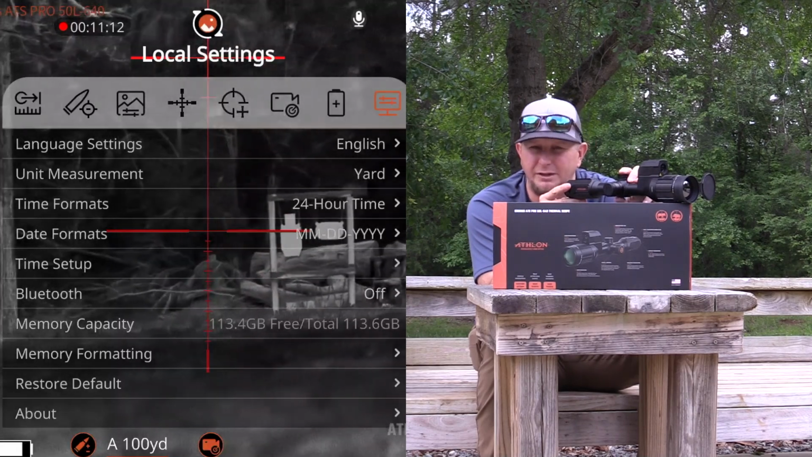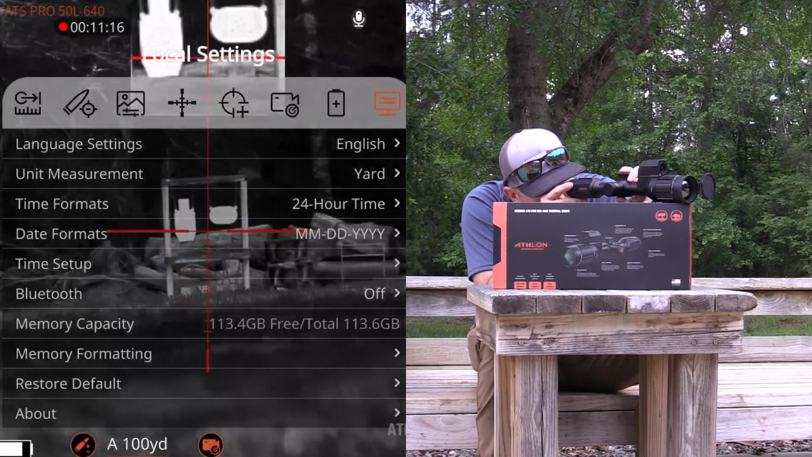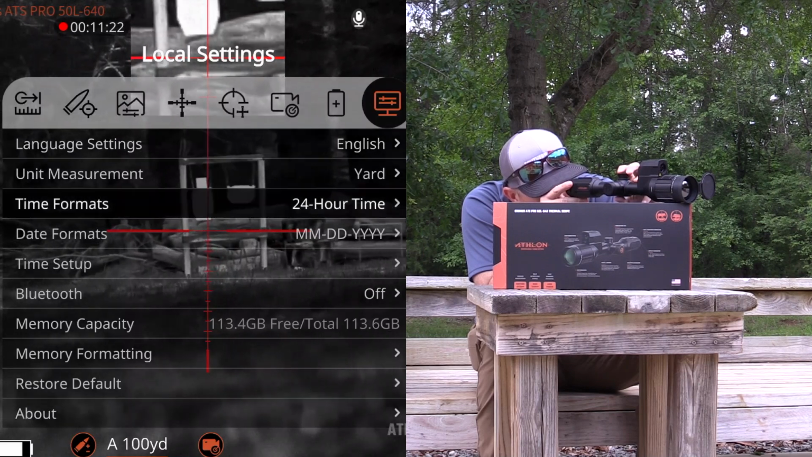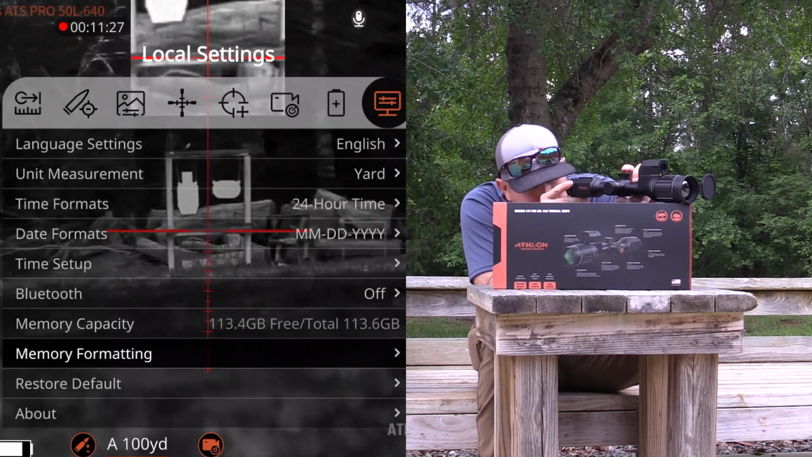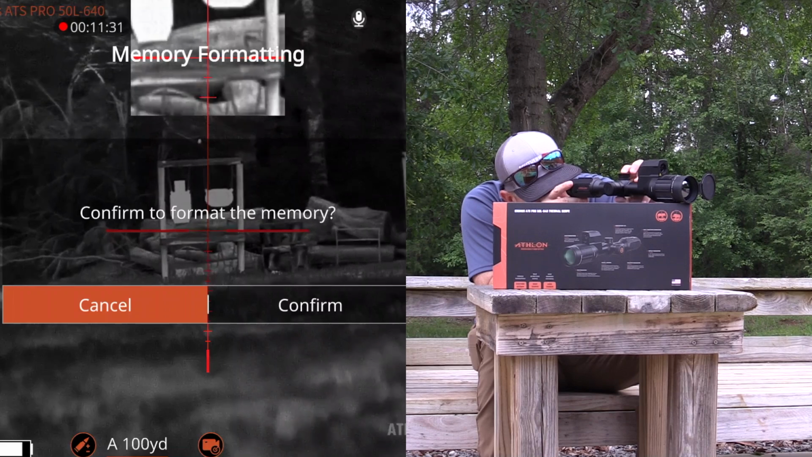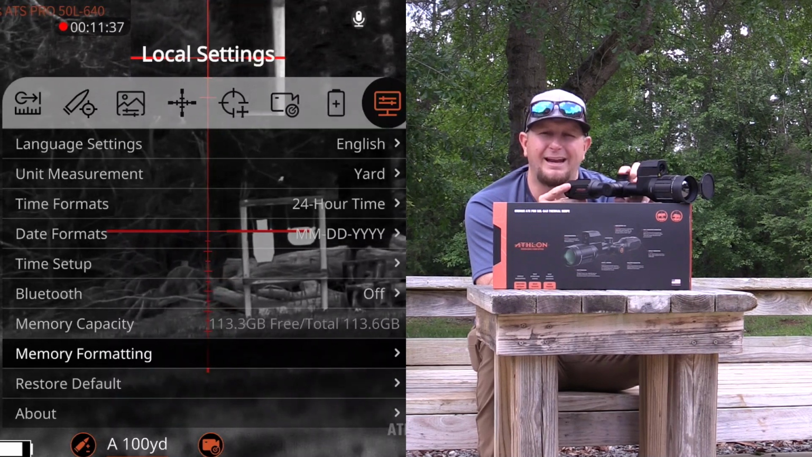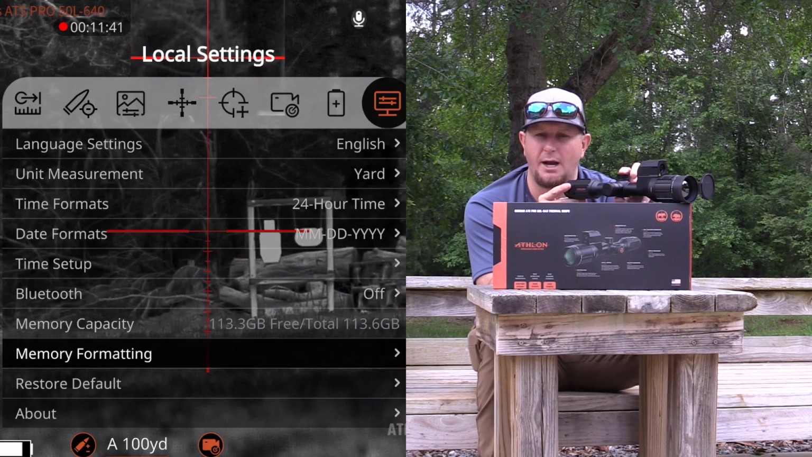So if you don't speak English, this is where you change the language. This is where you set your date and time. This is where you can also see how much internal memory you have left. And for those of you guys that record a lot, this is also where you go into the memory formatting. I'm not going to cancel this because obviously I'm still recording for you guys on this video, but that's where I could go in, do the memory format, and it would completely delete all of the media that's internally stored onto this optic.